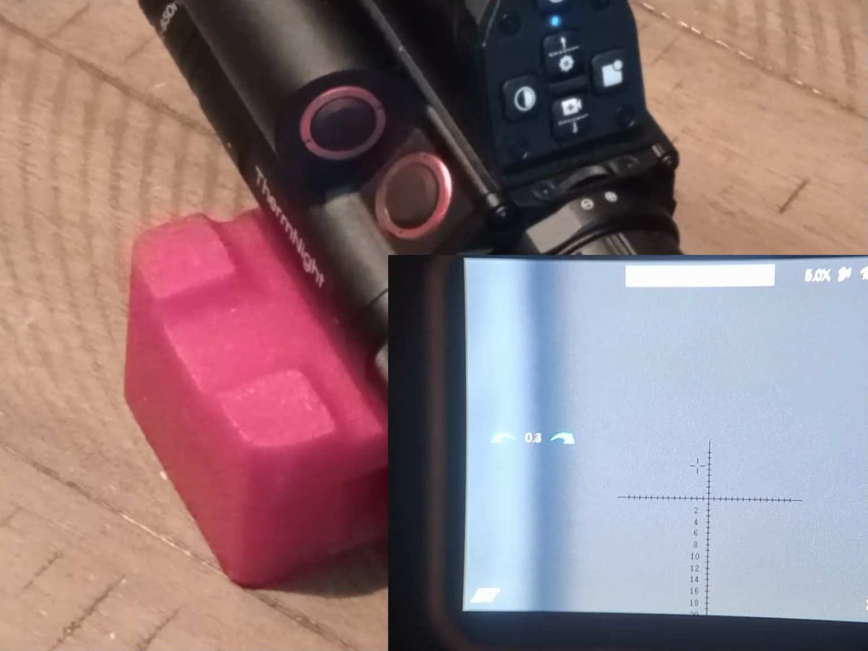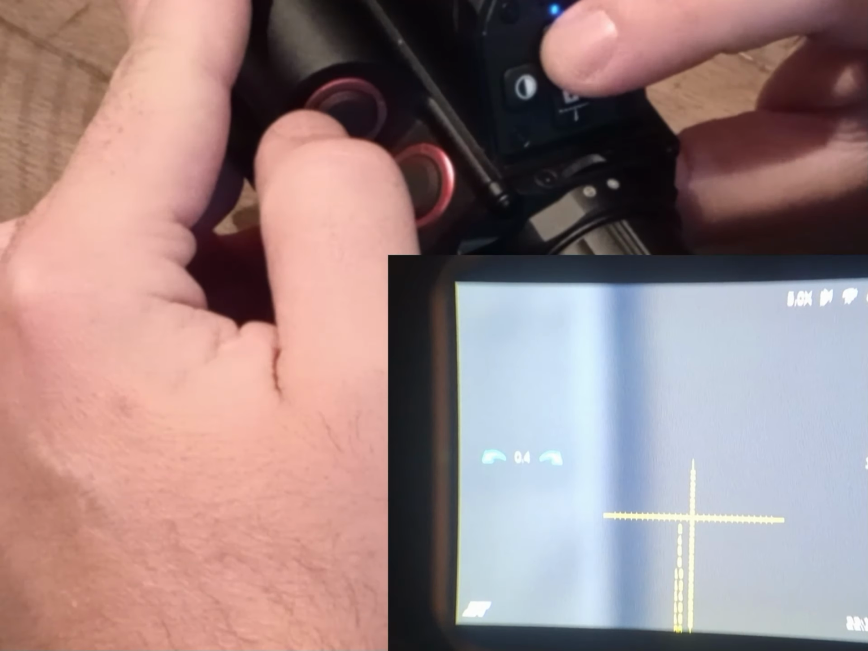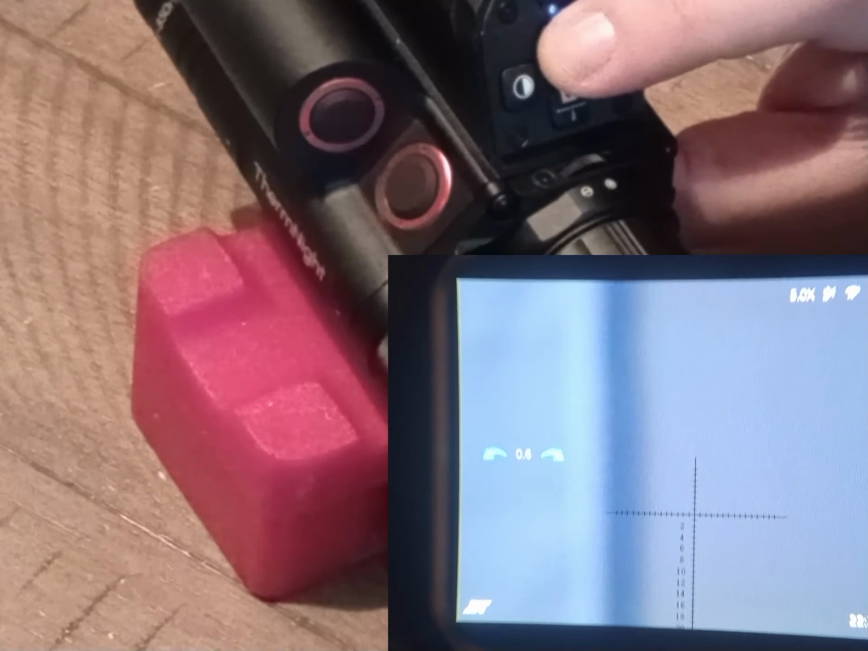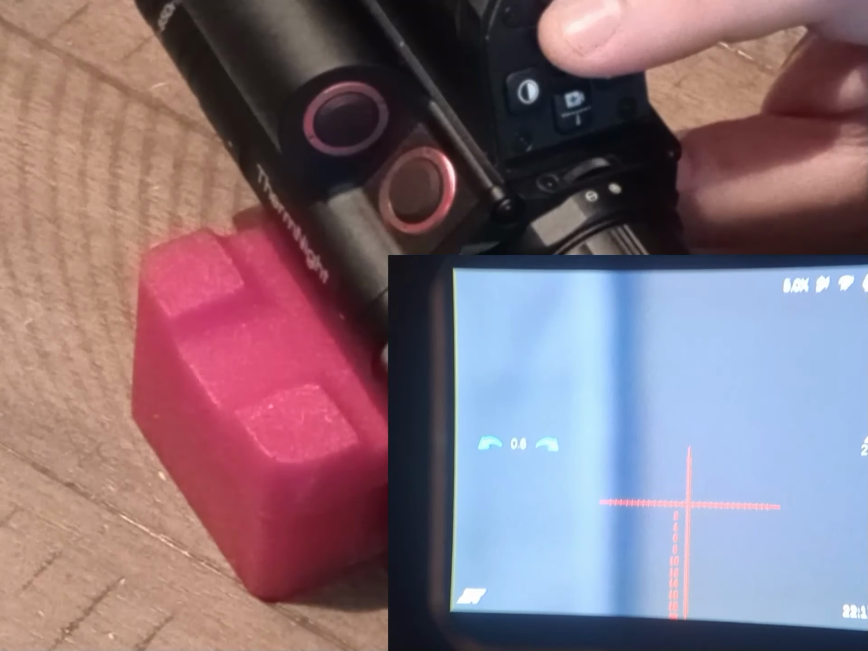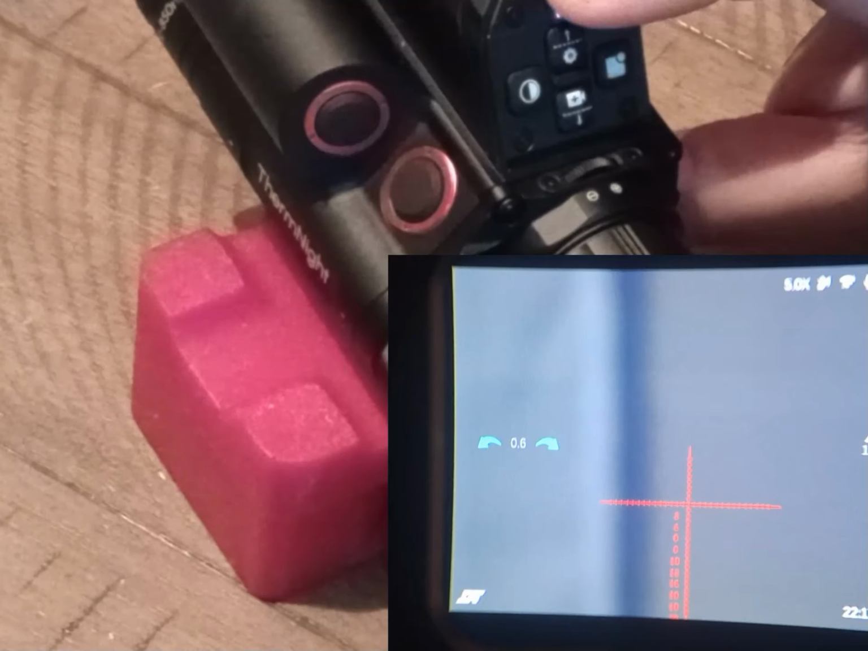But if you want to mess with your reticle, you could change colors. Pretty easy to do. Use the top button, don't hold it, just push it, and you can change all kinds of stuff in this scope. It's super easy. Once you get a hang of it, it's nothing.